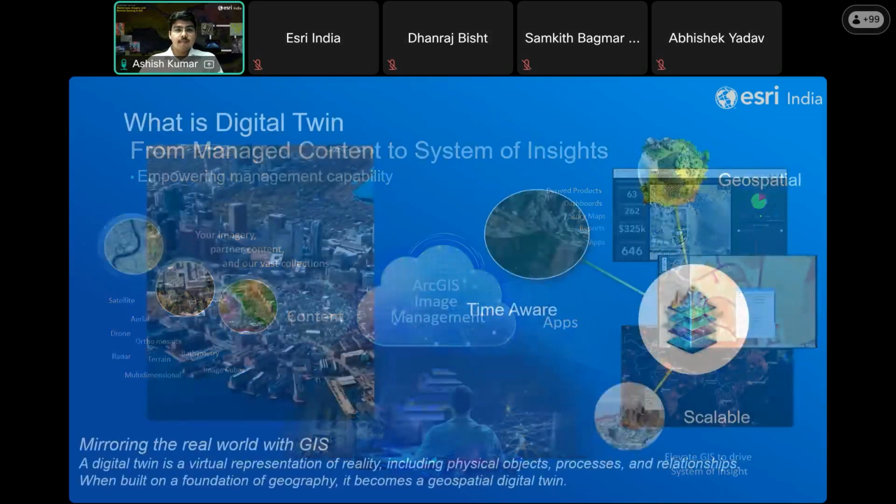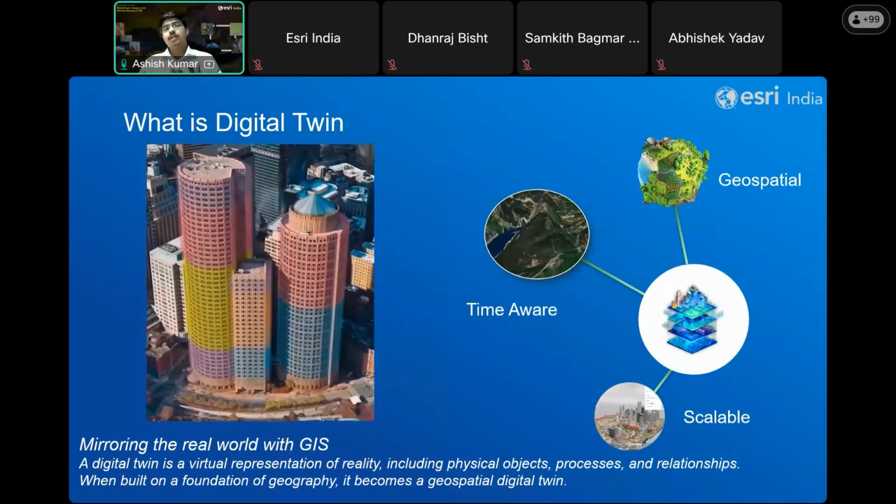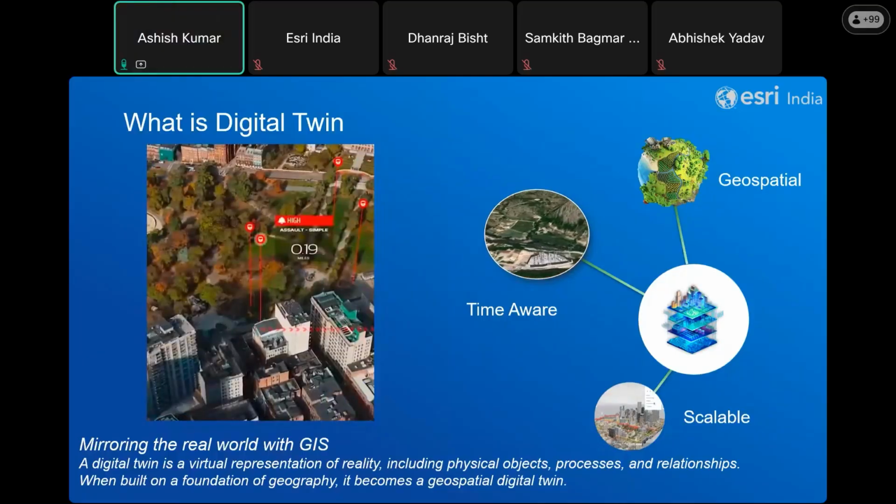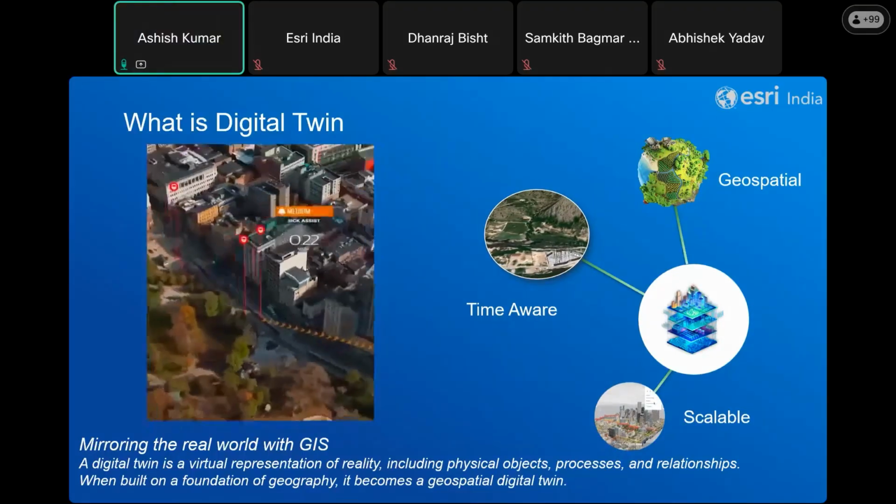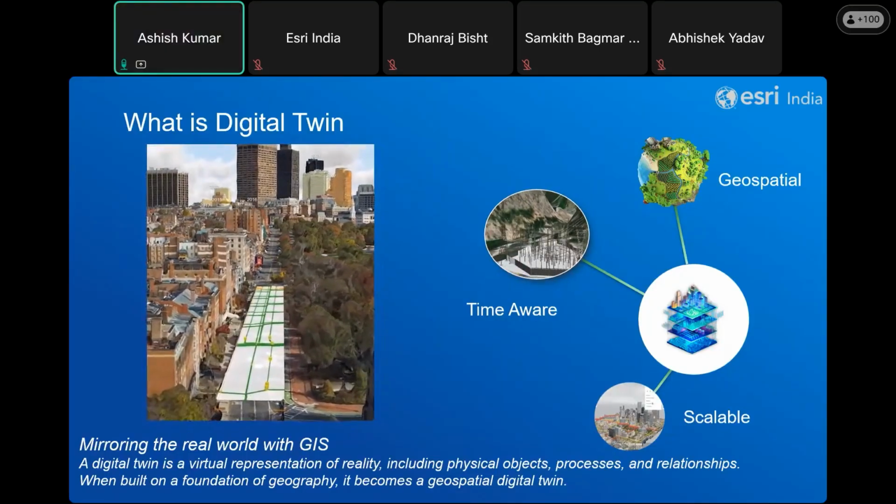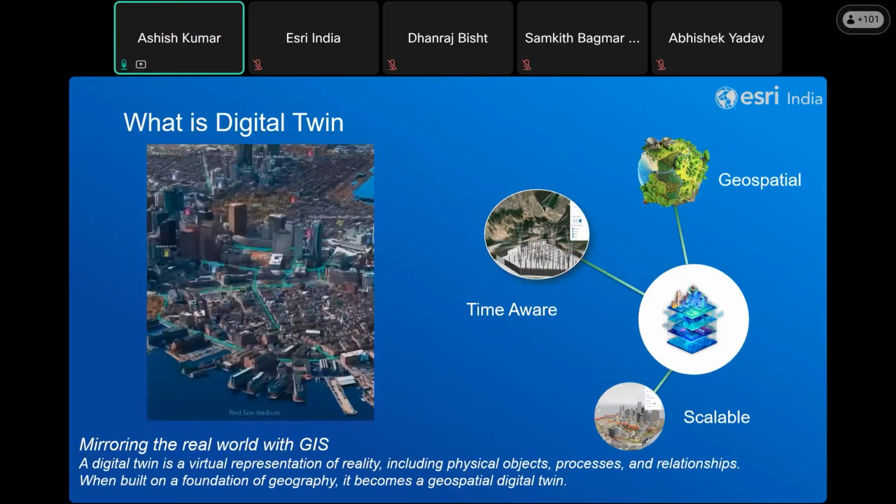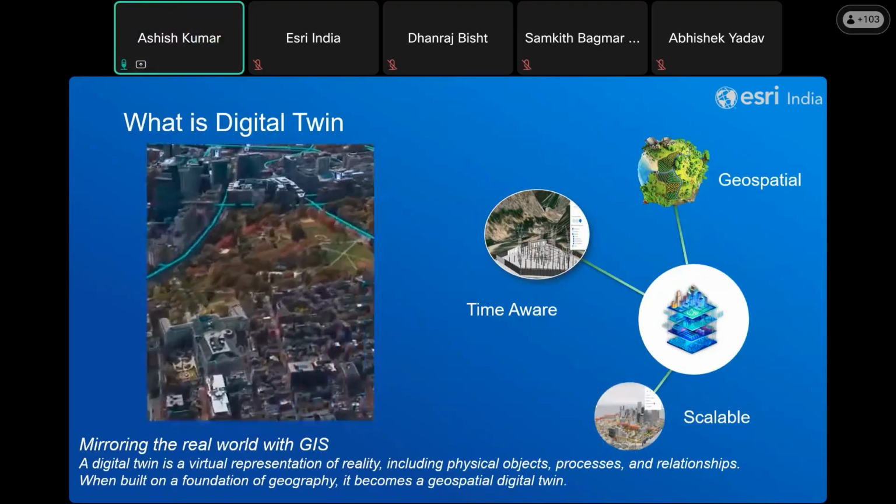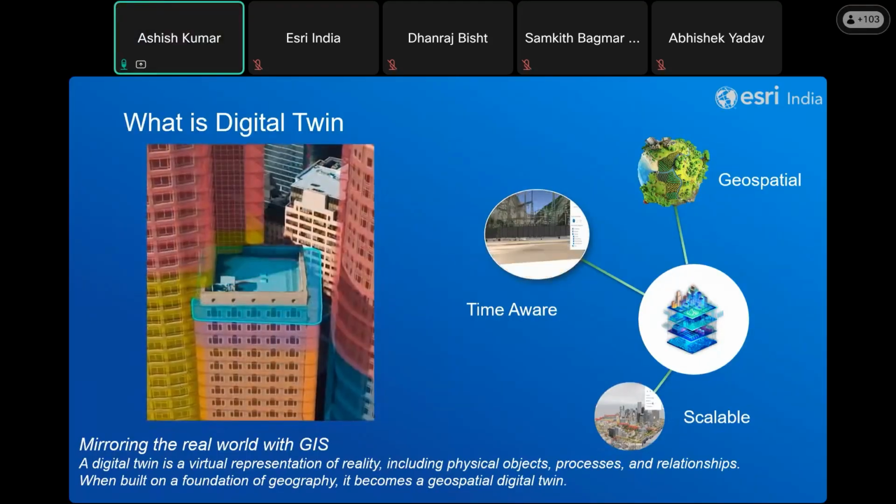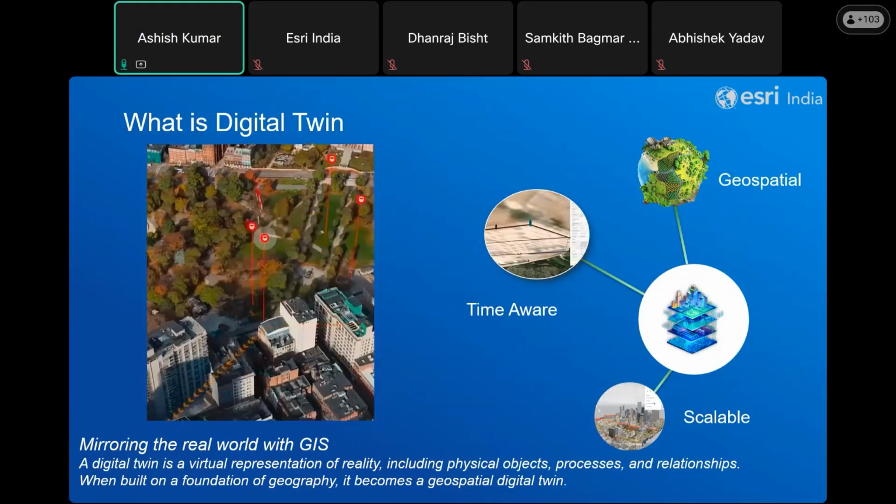So I have a question for you all: what is a digital twin? Mirroring the real world with GIS, a digital twin is a virtual representation of reality, including physical objects, processes, and relationships. When built on a foundation of geography, it becomes a geospatial digital twin. So, geospatial. What do you mean by geospatial? Accurate representation of complex systems requires robust maps and spatial analytics from geographic information system technology.